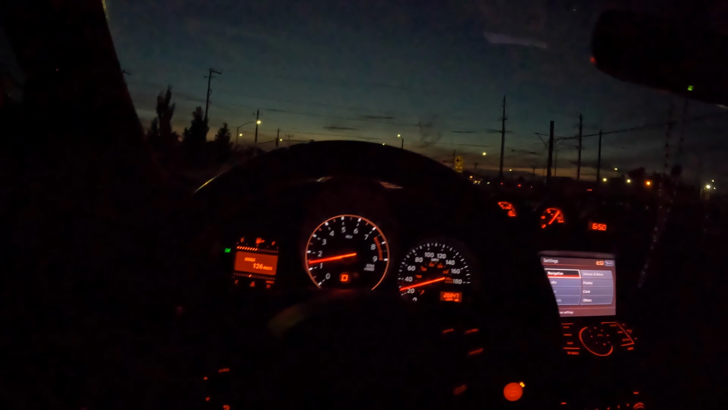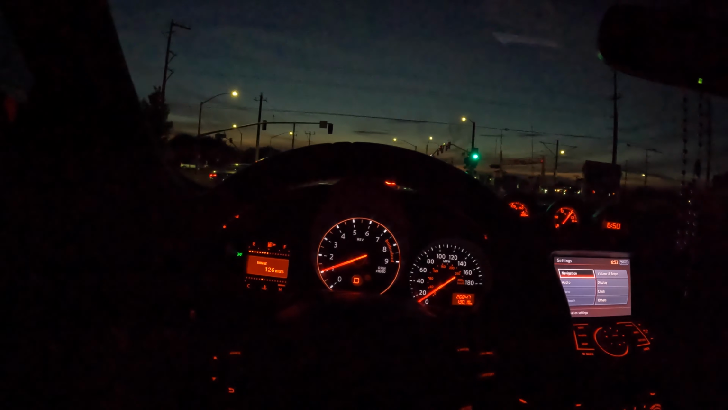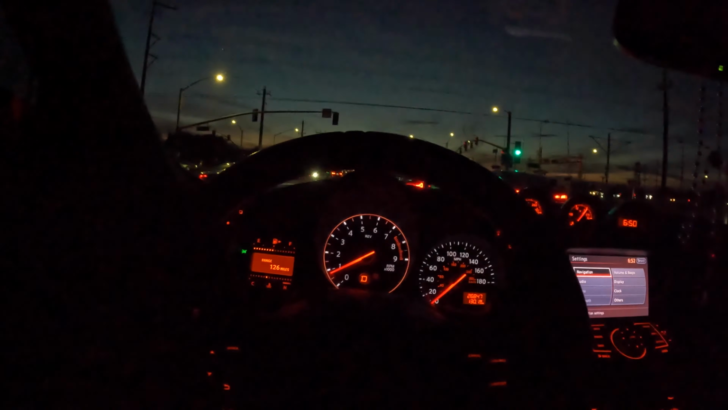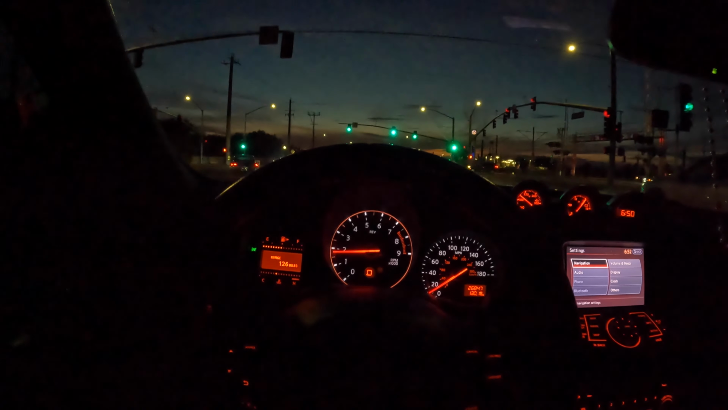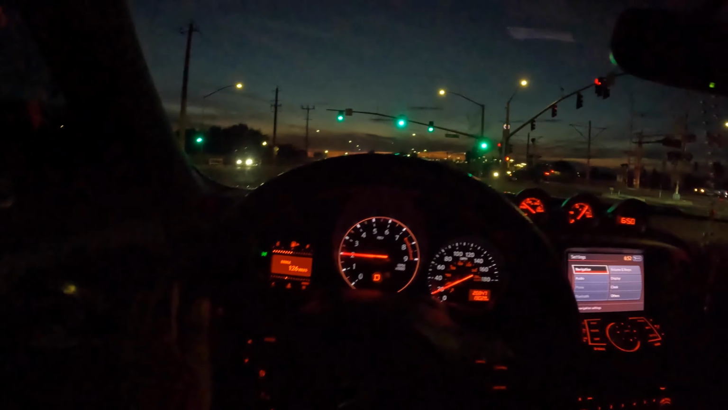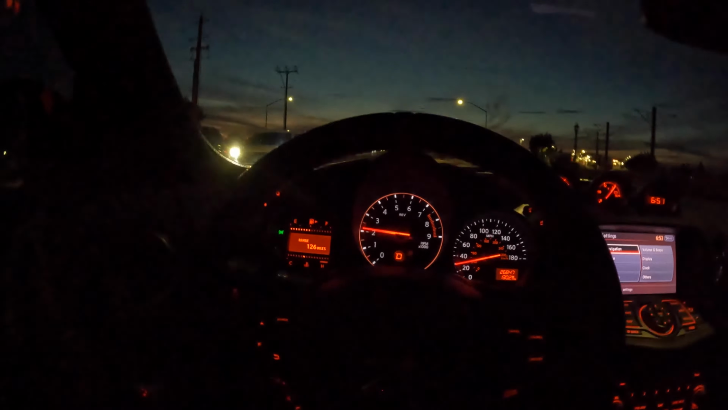Now, this car, with the tires it has, you don't really break traction easily in the rain either. We've driven in heavy rain too, and this thing has handled great. But obviously, you've got to drive very smoothly, very carefully. No hard accelerating, because then you will spin the tires. But just cruising how I am right now, you can barely tell it's wet. It handles great, to be honest.